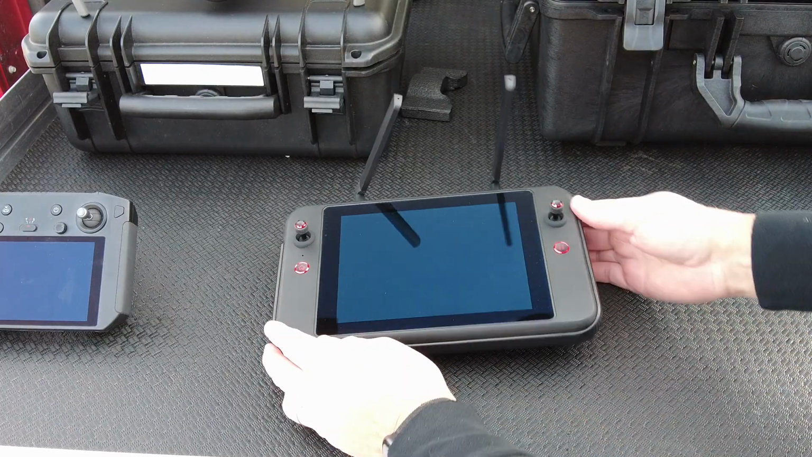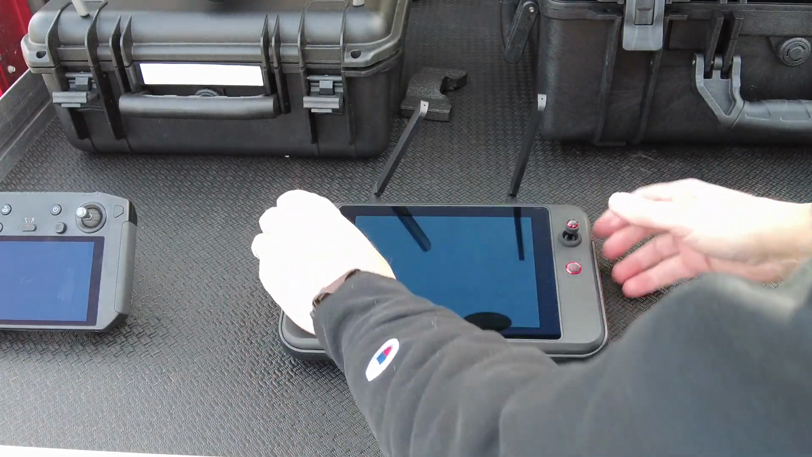So the Autel remote, we have our standard sticks. Again, these are removable.